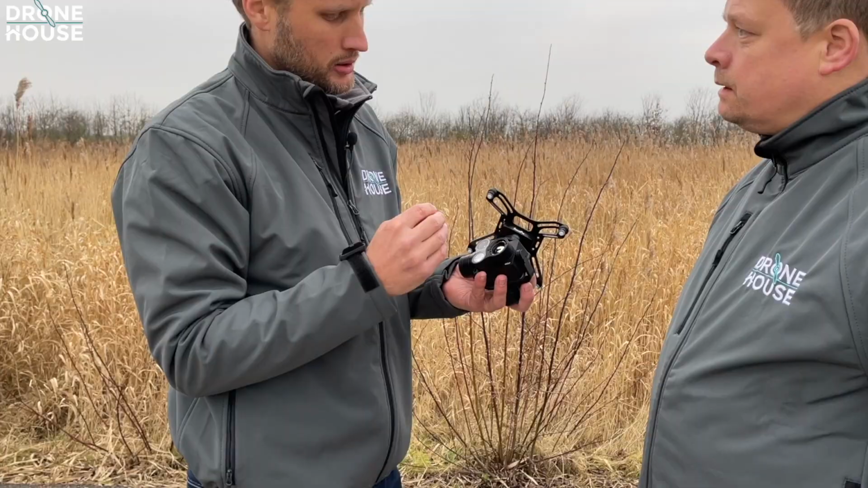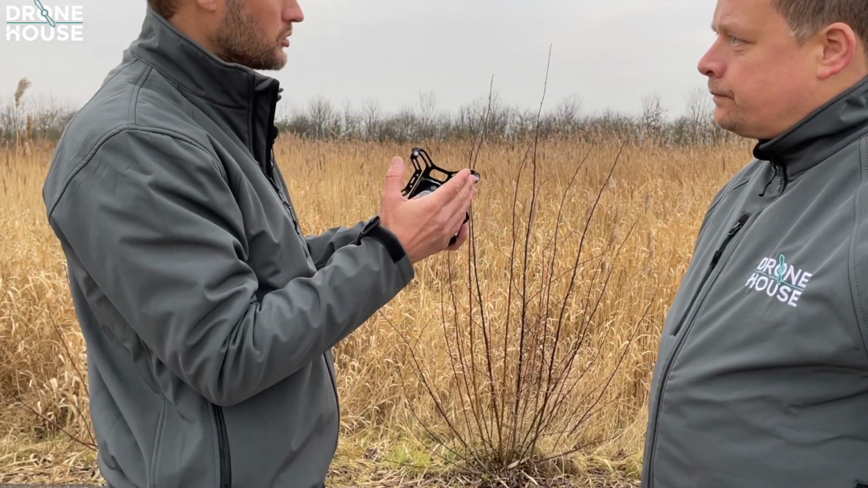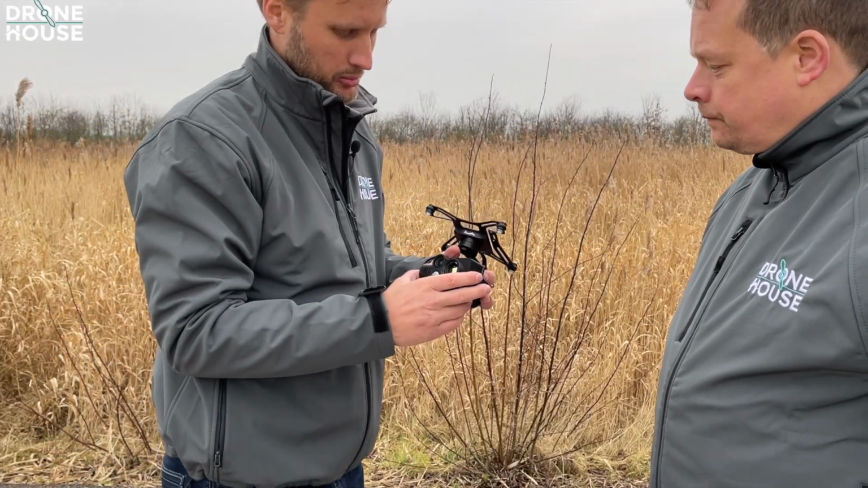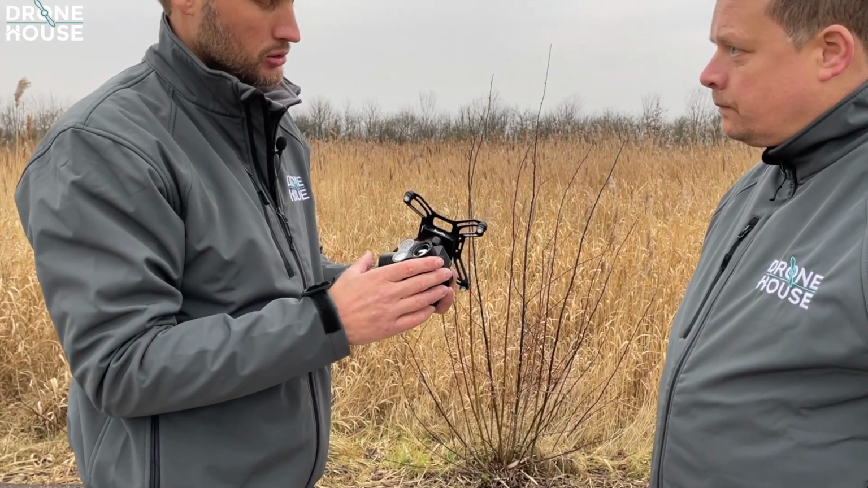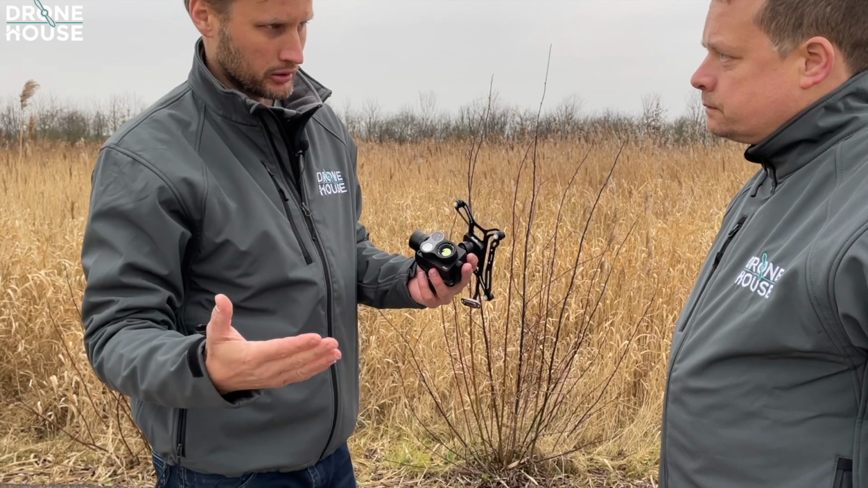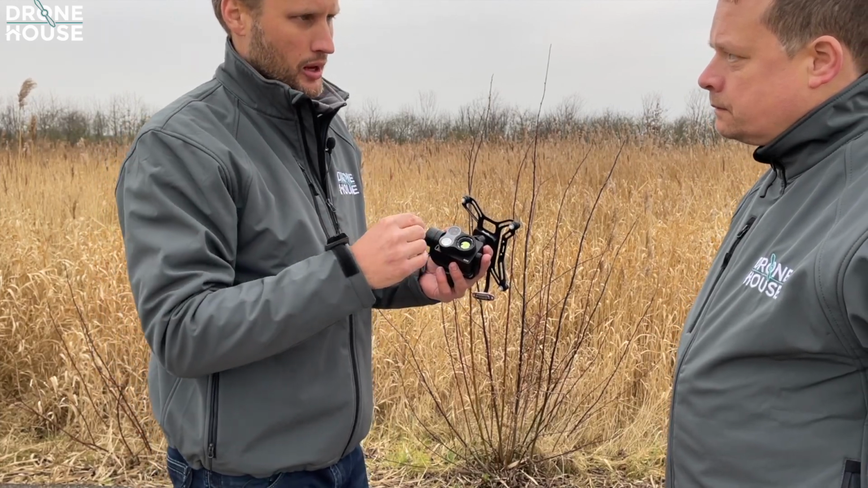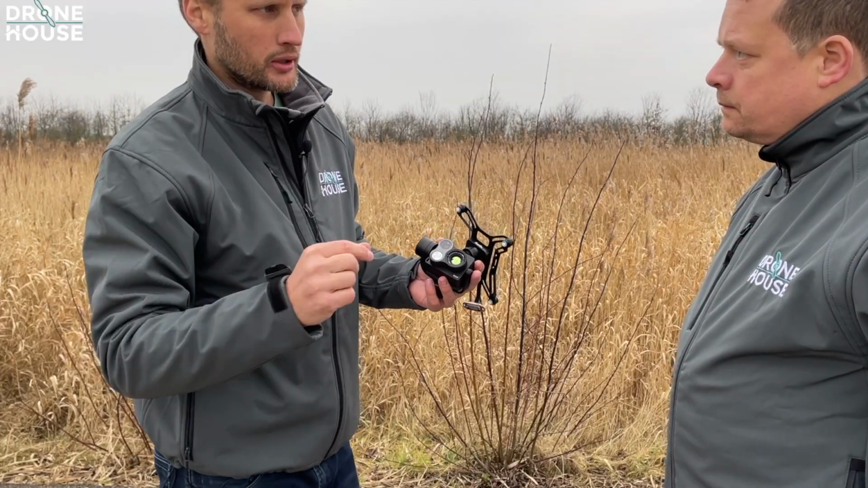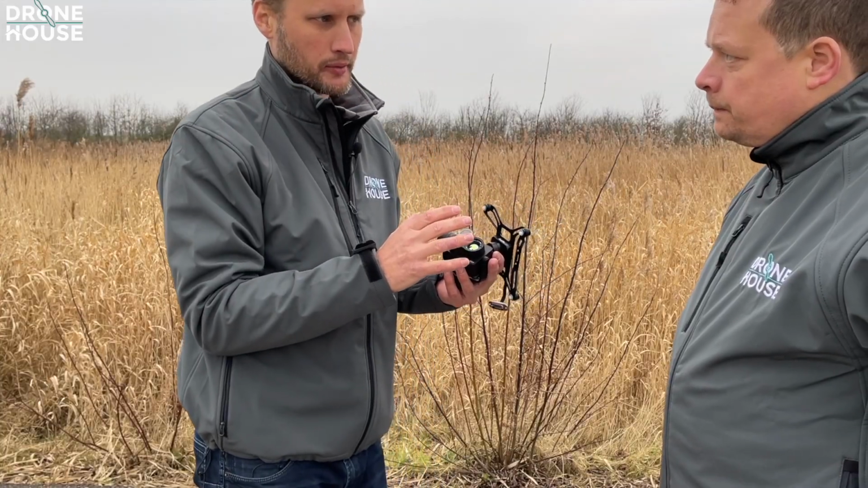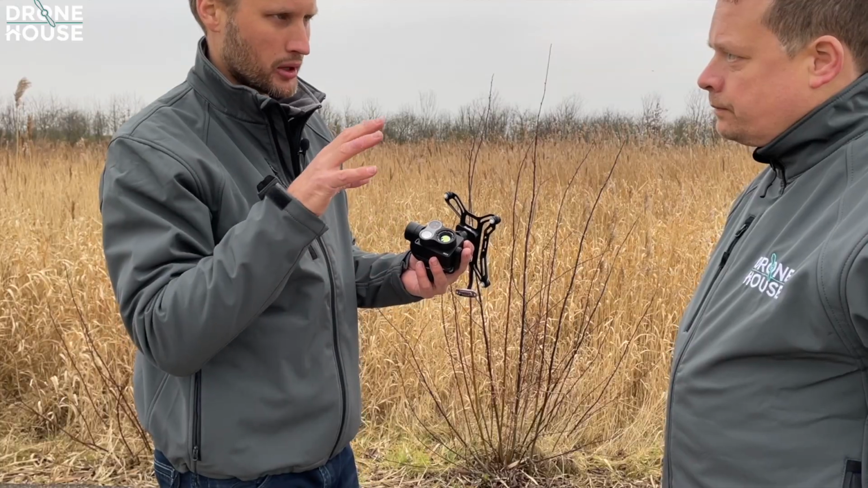Yeah, and that makes it very interesting for search and rescue and applications where you don't have to choose the weather, because you cannot choose the weather. It cannot be influenced. So if it's raining, you still can fly with this camera. But if you fly at night, then a regular daylight camera will be totally black. So with the low light camera, you can see much more than with the normal RGB camera, and especially in combination with the dimmable flashlight, you can add some additional light.